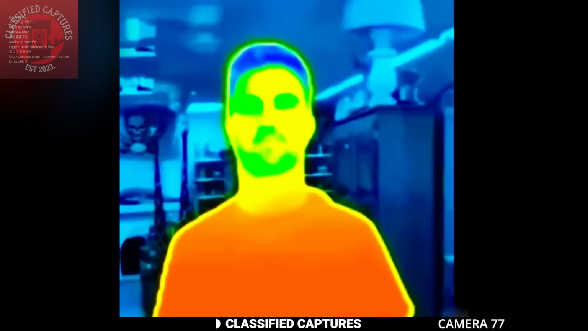When the camera was pointed at him and his friend, they both appeared with an orange color indicating heat and essentially life. As they scanned the dolls, none showed any signs of heat, except for one. This particular doll appeared to have the same orange heat signature as the living people in the room.